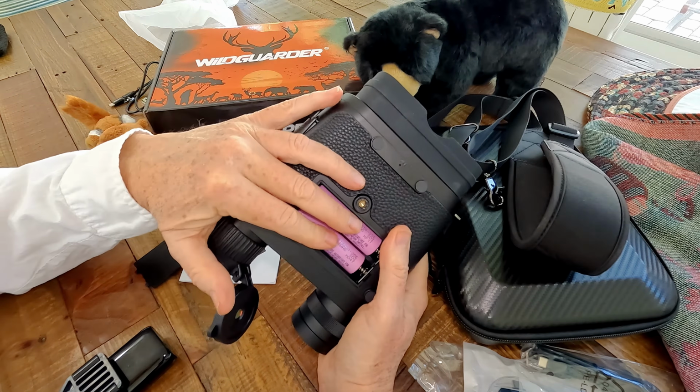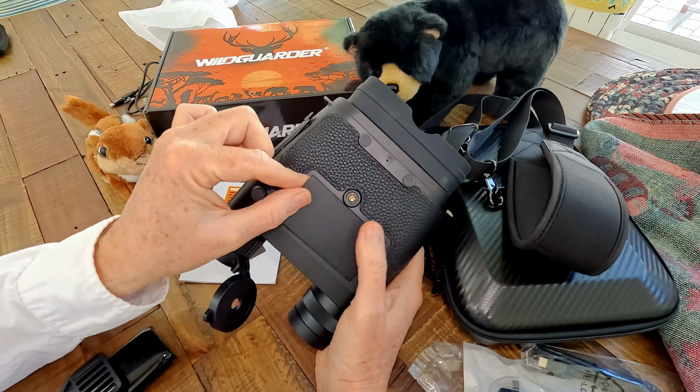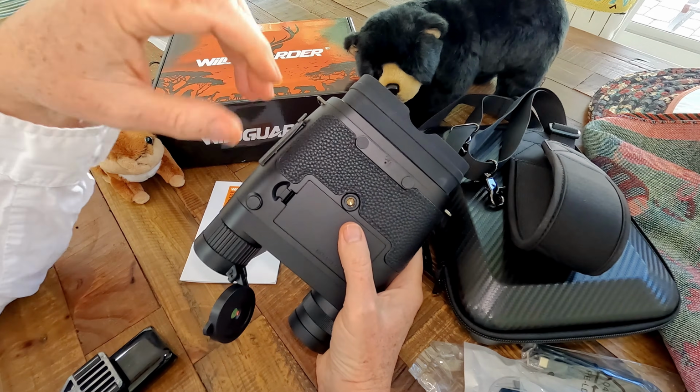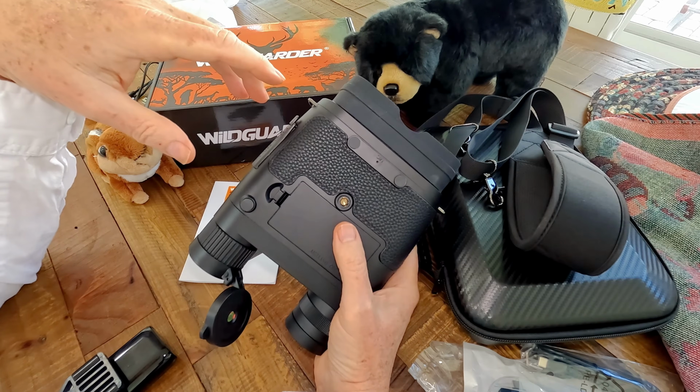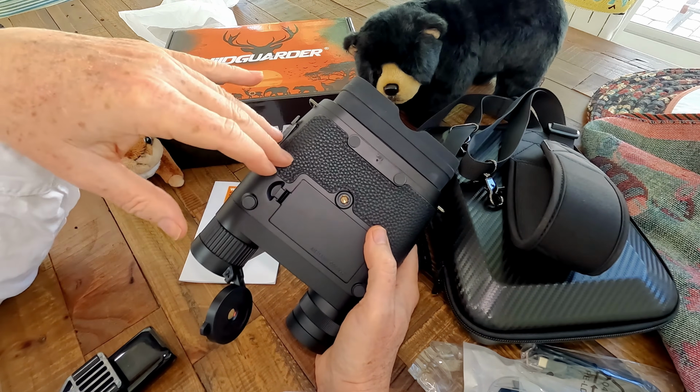Now, these batteries have really good long life. You just have to remember that the batteries don't come with it. A lot of them operate on AA batteries, and you'll go broke buying AA batteries. So at least these are rechargeable and they last really a long time.